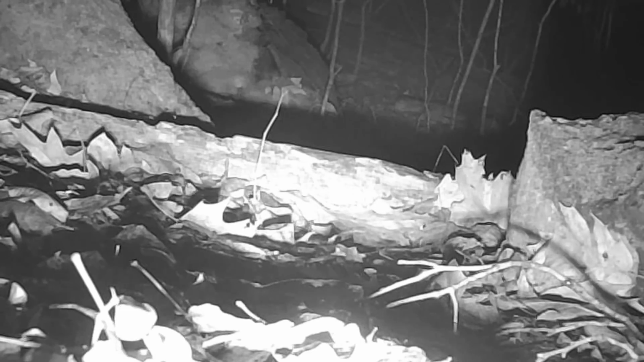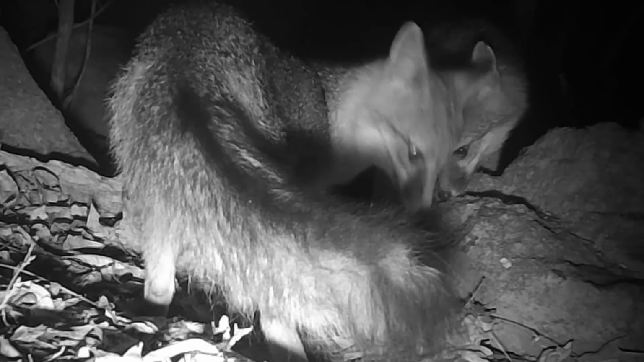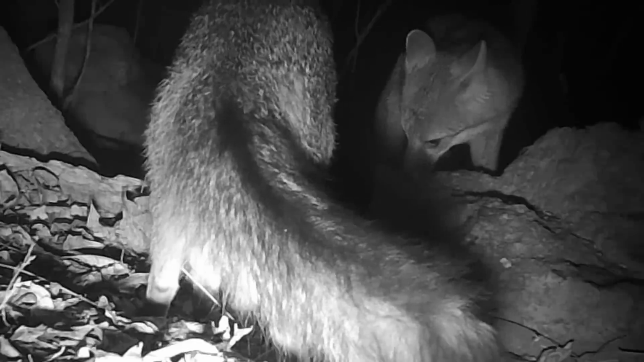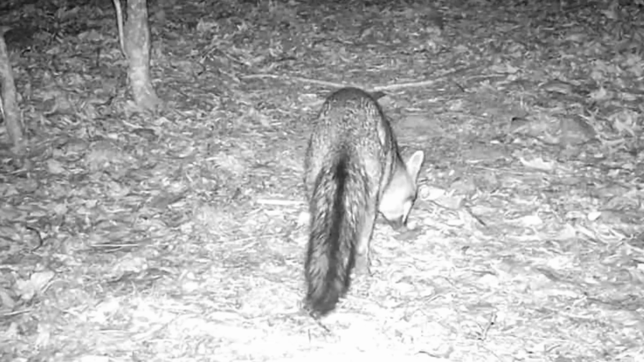Got a cute little face, don't he? Now there's a fox. I don't know what they're eating on, some grub, bugs, or something. There's the mating pair right there. Well, they'll scratch around chasing something on the ground all the time. Must be something hatching out this time of year.